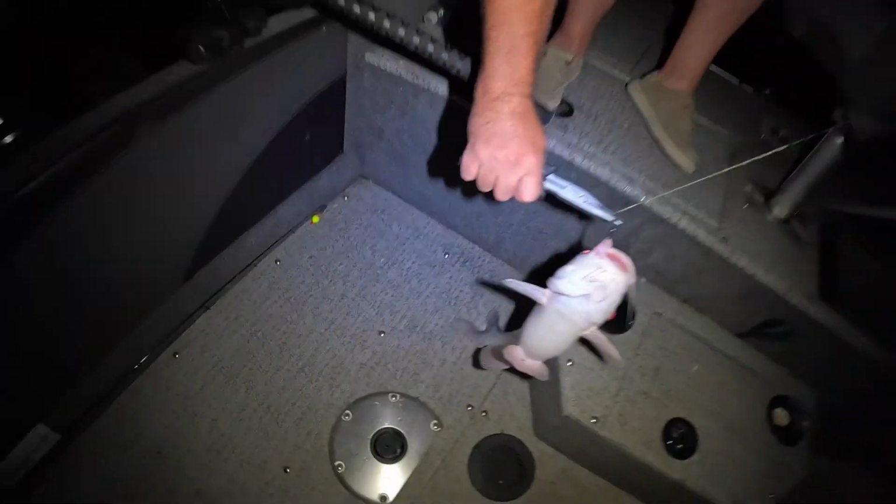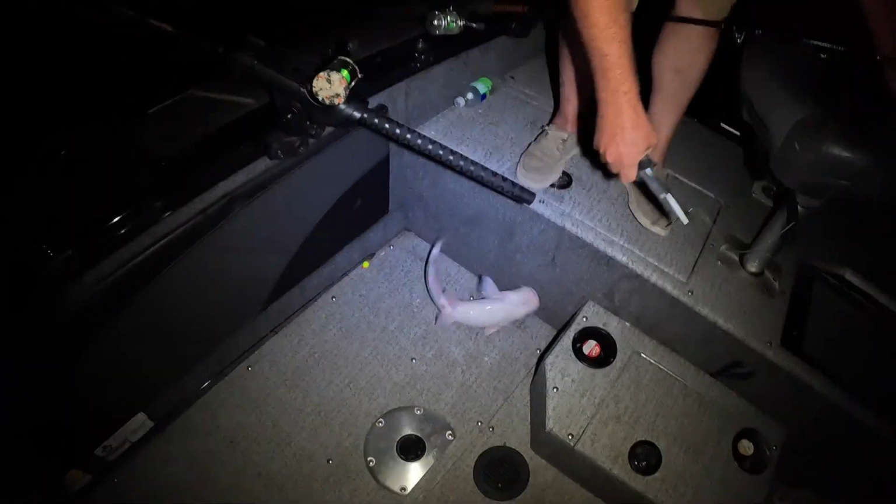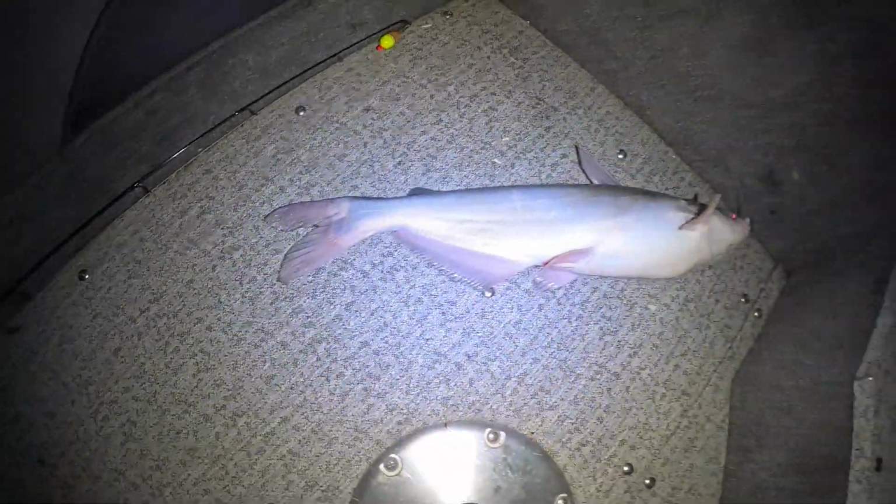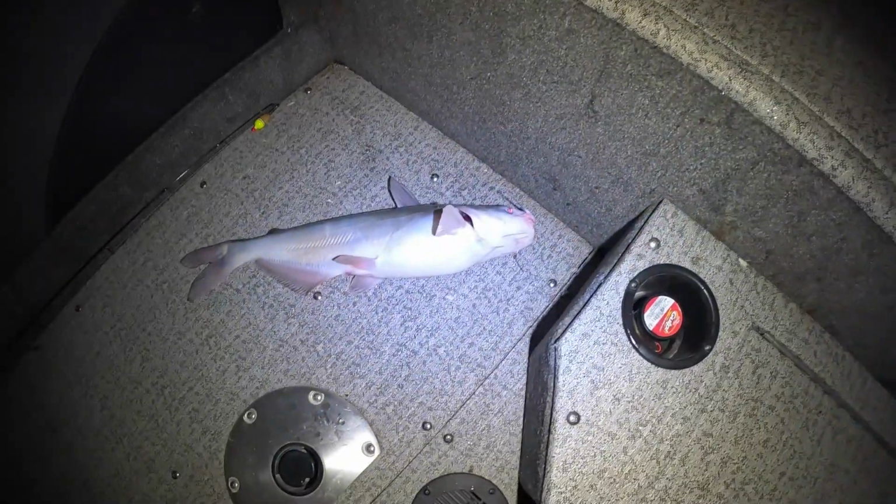What is that? Is it a blue? Straight? Yeah, straight anal fin. That's a blue, isn't it? I think it's a blue. If I remember correctly, what YouTube comments have taught me, the straight anal fin, which it is straight, is a blue, and the rounded ones are channel. So that is a blue catfish.